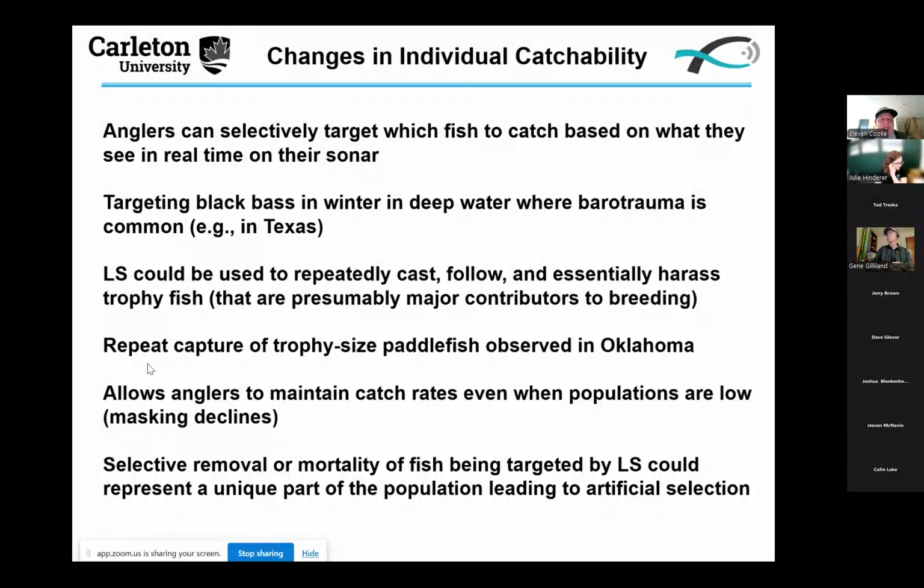And we're starting to see that play out. For example, in Texas, there's been some concern around black bass being targeted in the winter in deep water where barotrauma is common. And these were fish that are previously somewhat difficult to find. It could also be used to repeatedly cast, follow, and essentially harass some of the trophy fish. So again, think about things like muskie, and I'll come back to that as an example later on. And we know that big fish are important for reproduction. That could also lead to the repeat capture of trophy-sized individuals, and that's been observed for paddlefish in Oklahoma.